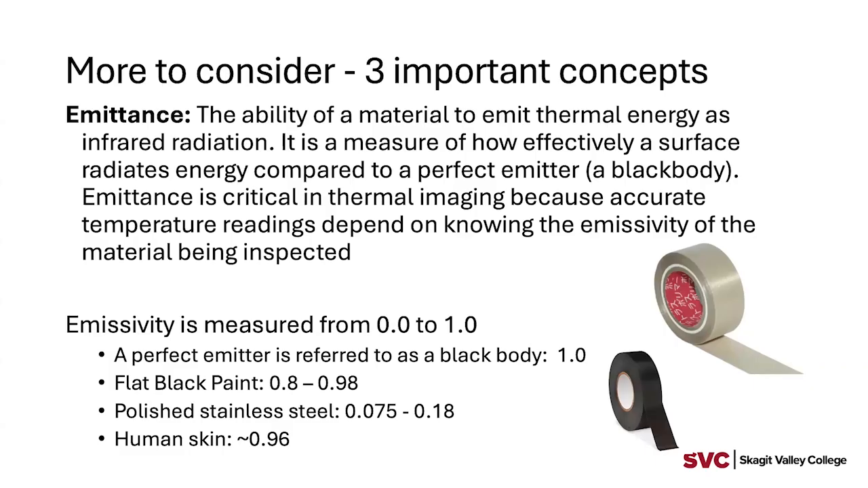Emittance is another important concept that you will deal with a lot when you use some sort of thermal imaging camera. Emittance and emissivity is a lot of times what you will see in the documents and on any sort of camera adjustments, in terms of settings changes that you can make. Emittance basically is an efficiency number. It reflects the ability of the material to emit the energy that it has. There are some materials that are better at doing that than others.